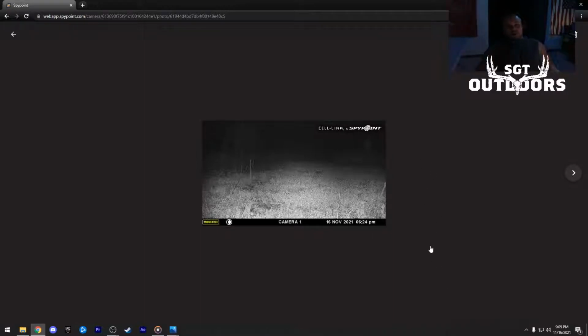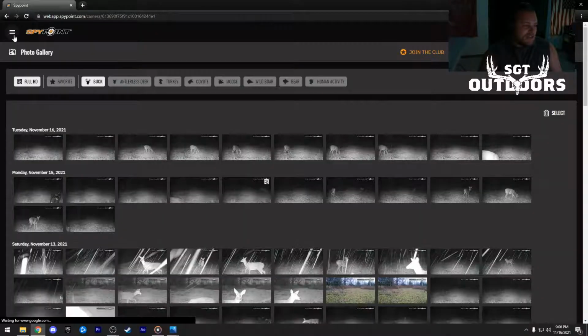So don't ever let your cameras get you down. The deer are there, and if you've had the big bucks on camera before, they're going to be back. It's just a matter of timing, about being there during those few minutes or hours that they're on your property. That's all it's about.